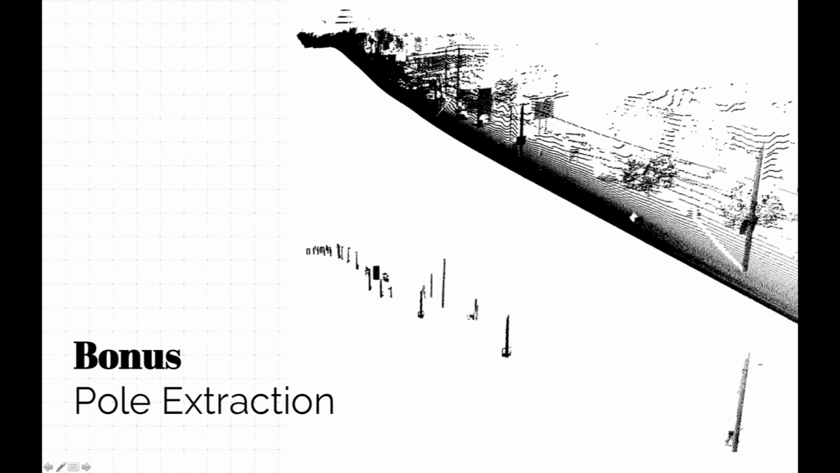And oh, Dimitri, you wanted to talk a little bit about pole extraction as a bonus here. Well, this customer, they're working on extracting assets along the railway tracks. So that's an experiment I made trying to extract some poles for another customer. So in this situation, I maybe just quickly mention the technique I use.